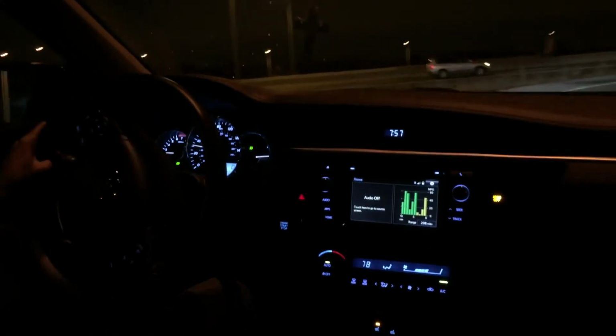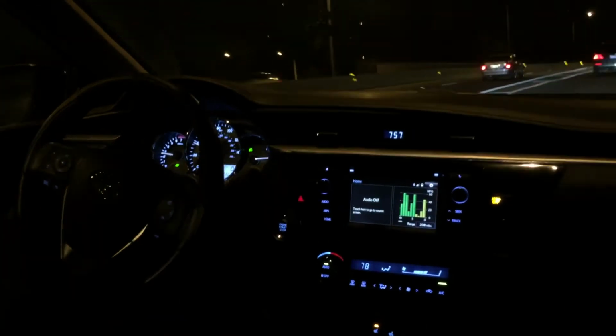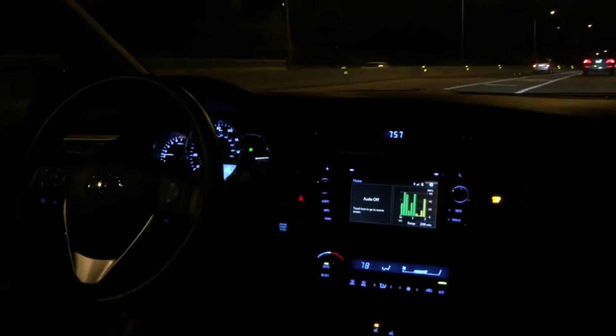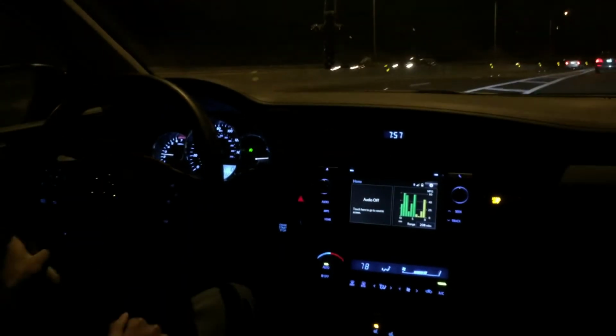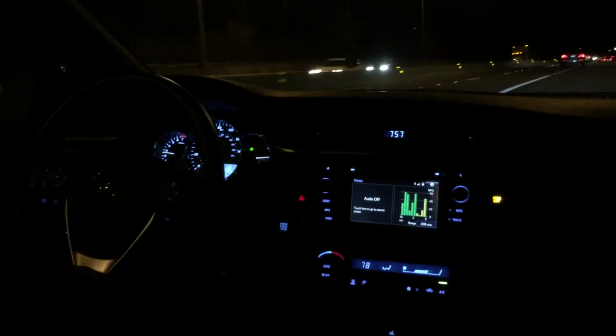It's merged onto the highway. I don't think I'm gonna push it because the engine's still pretty cold. Right now, 2,500 RPM, uphill, 40. 2,600. Let's turn this down a little bit.